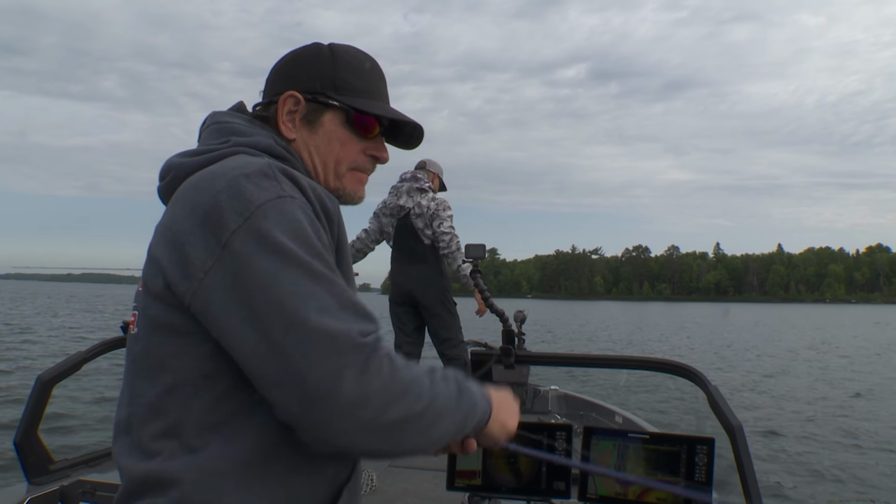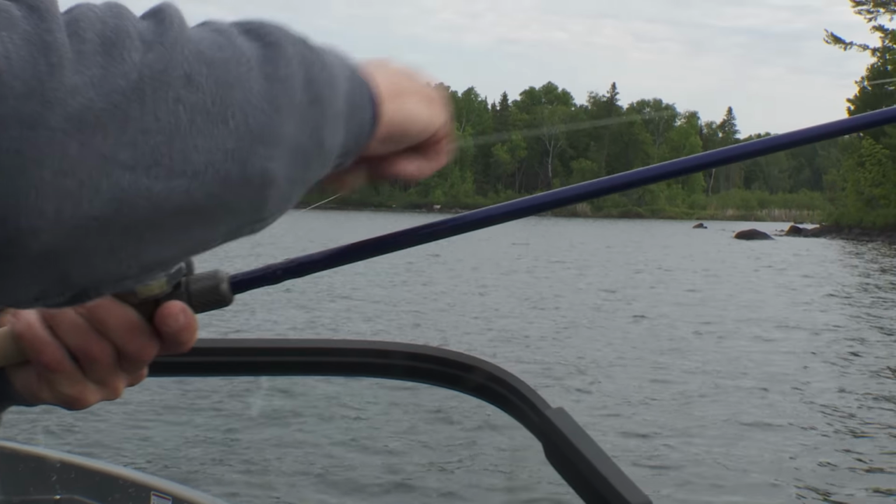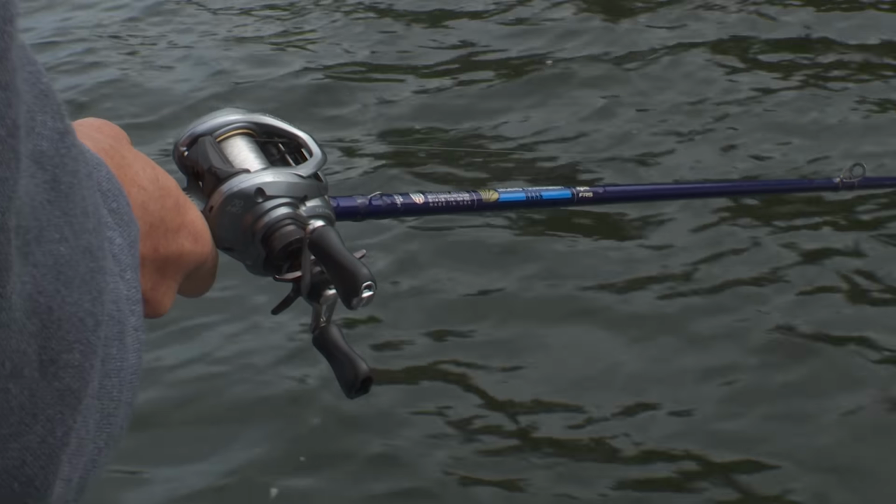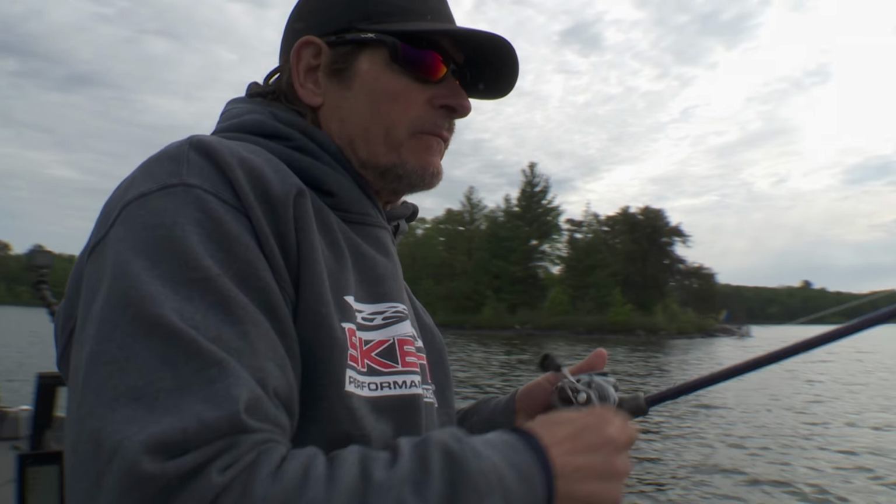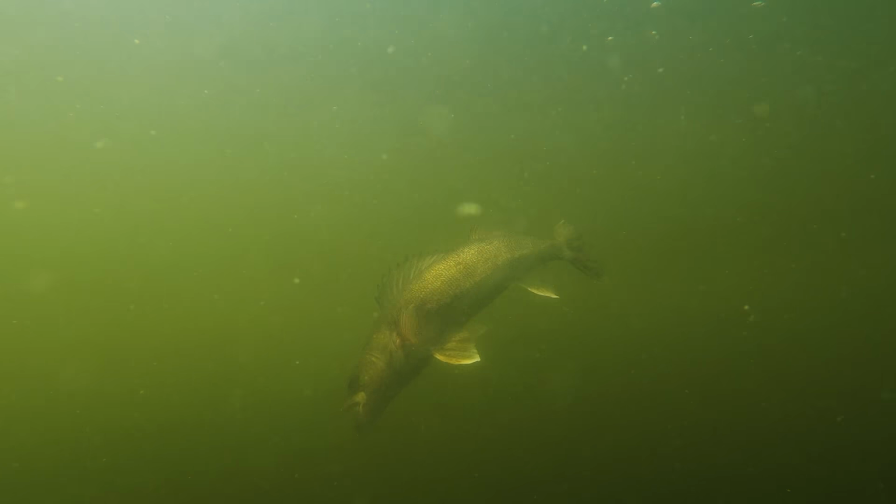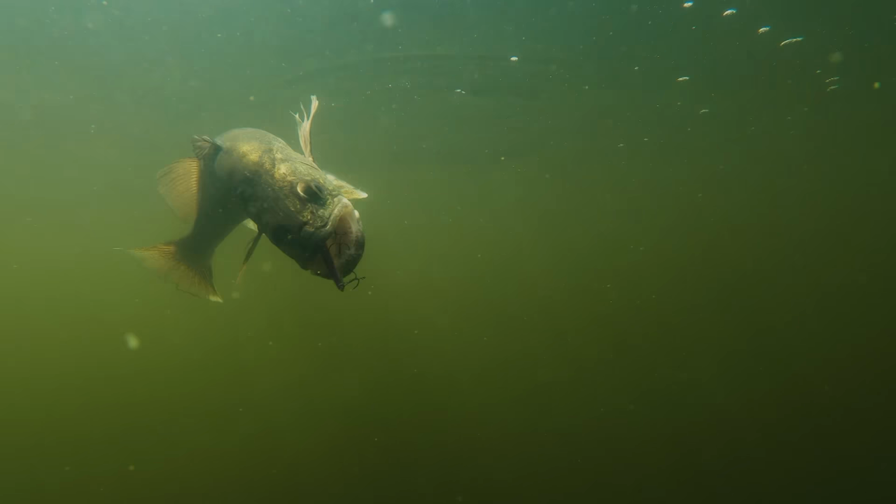Yeah. Definitely seeing some fish on the forward facing here. Look at that. 7.2 medium moderate, same rod I'd use for casting a jerk bait. Yeah, this is just dead weight, Scott. Probably a big walleye, huh? Big fat thing. It's a big old white tail, Scott.